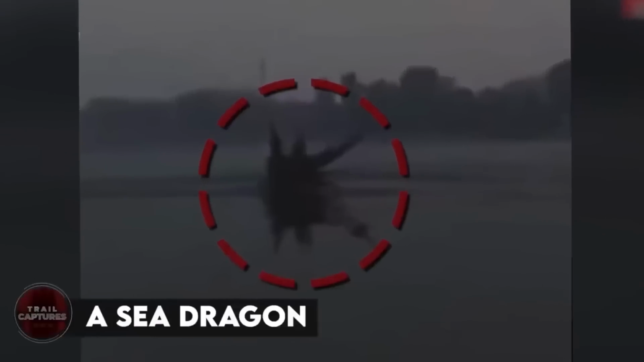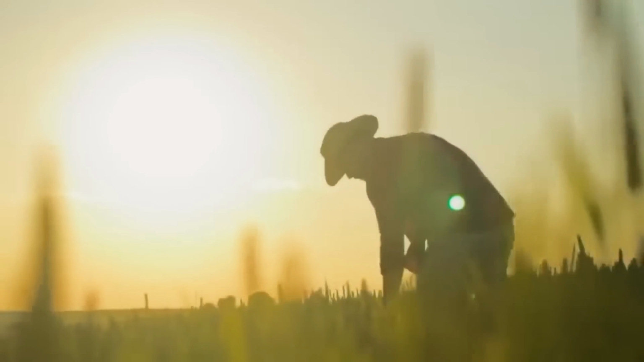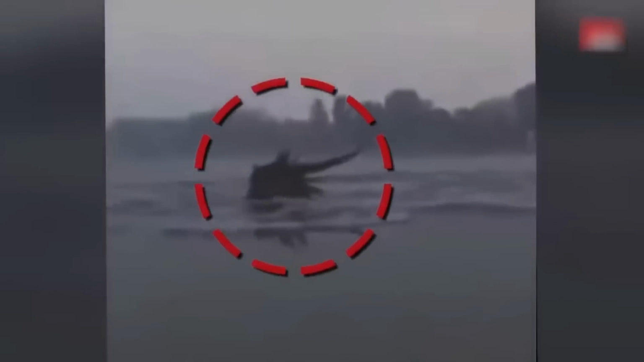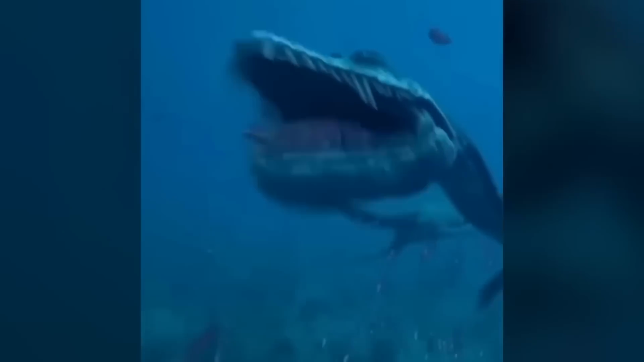A sea dragon. In Vietnam, a farmer went to a nearby pond and witnessed something that many would consider impossible. As seen in the video, the face of a dragon emerged from the water's surface. The dragon briefly looked around as if searching for someone, and the video ends at that point. Was it truly a dragon or some type of sea monster? Share your thoughts on what you believe it could be.